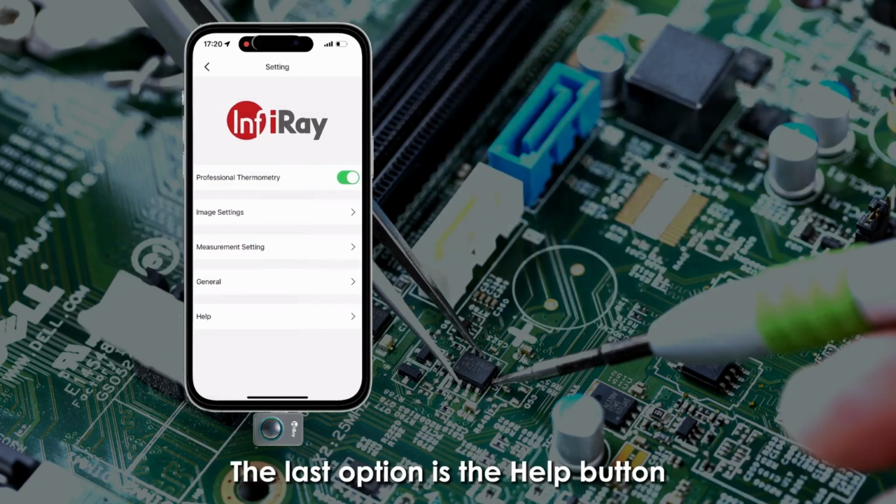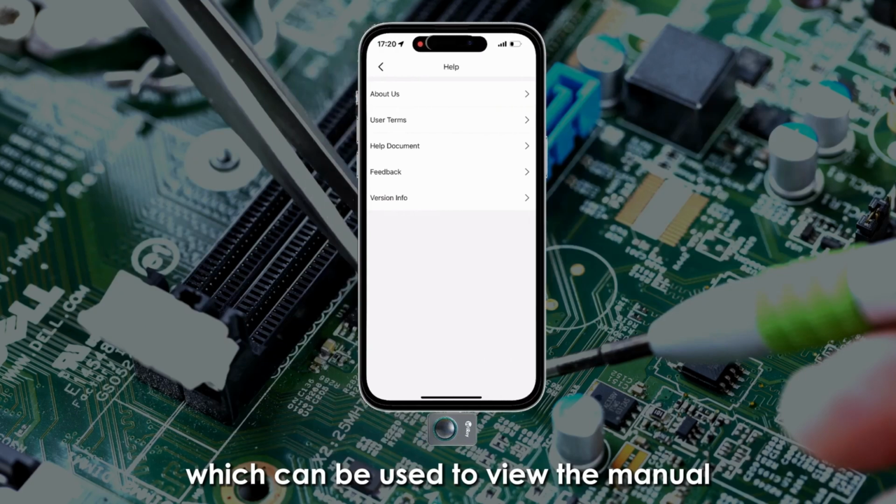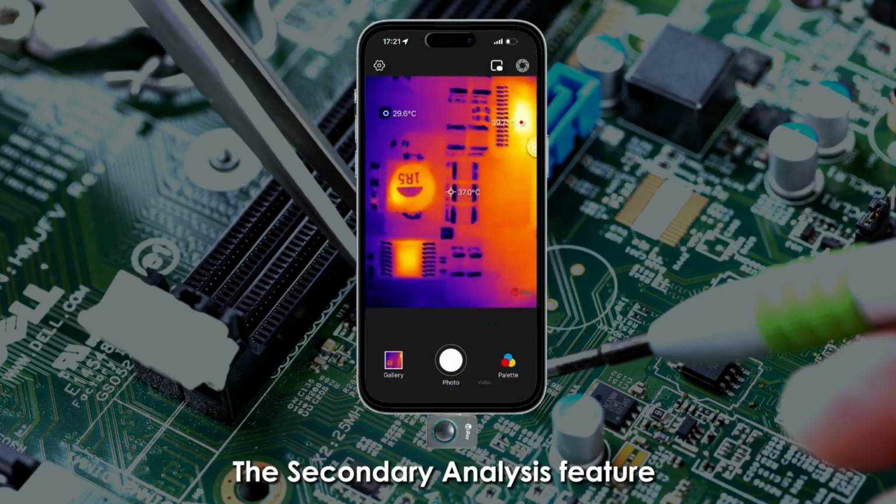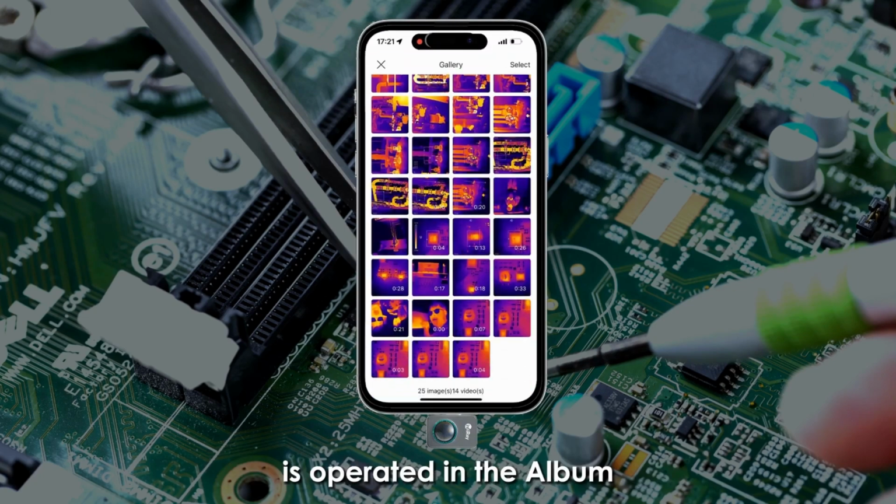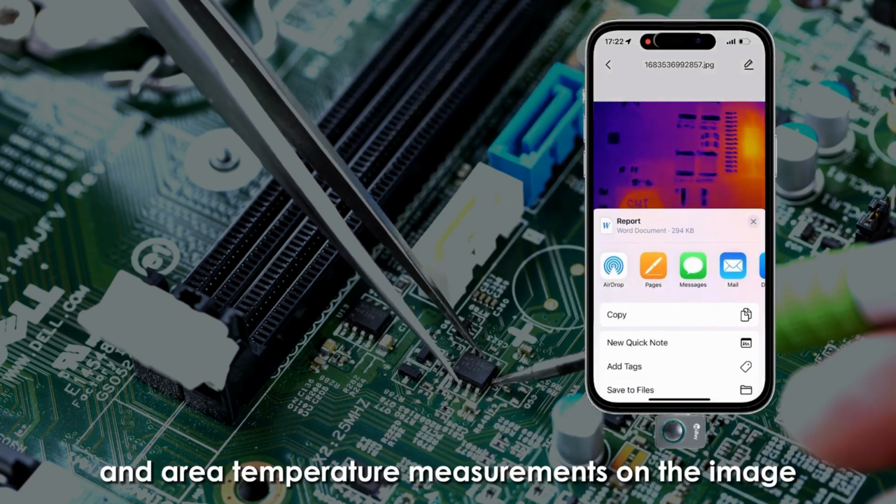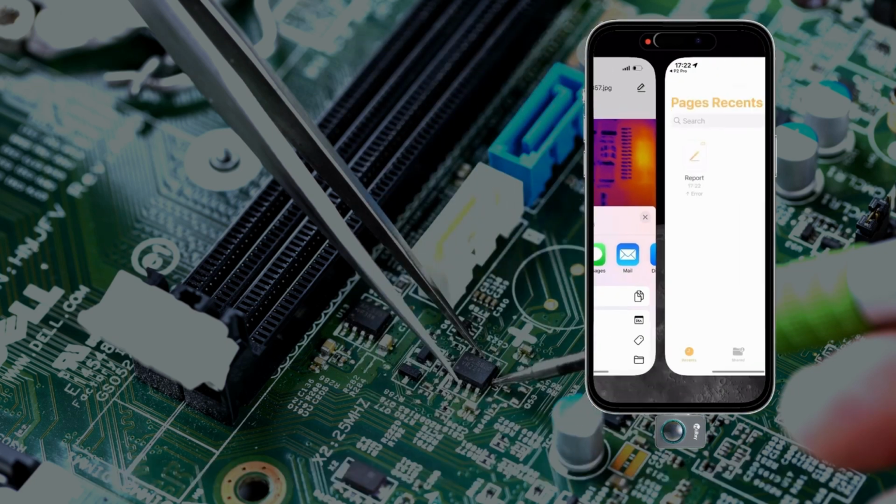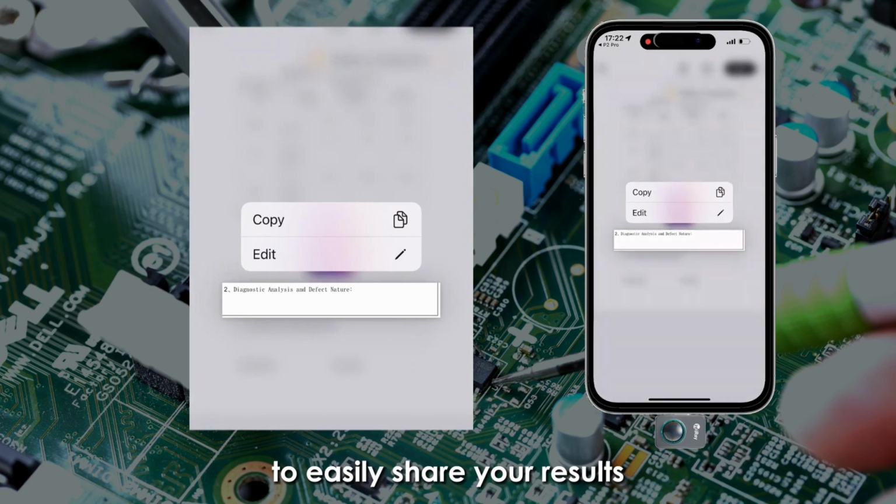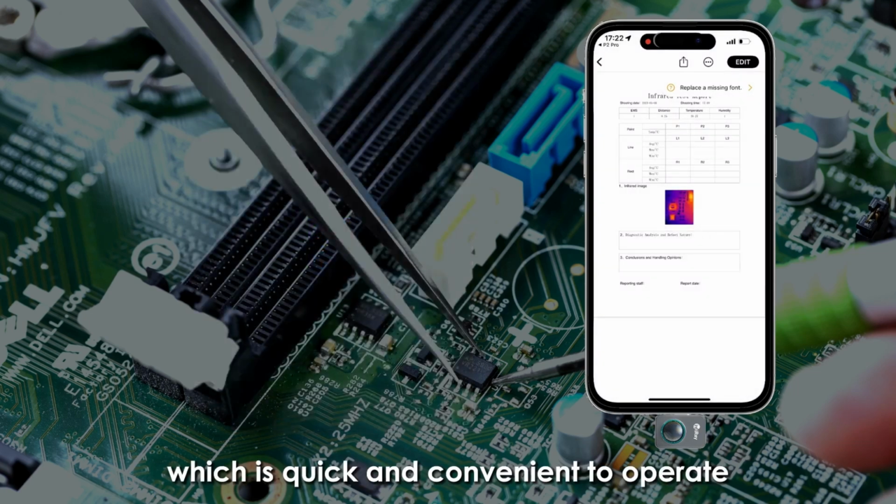The last option is the Help button, which can be used to view the manual and provide feedback on any issues. The secondary analysis feature is operated in the album. Open an infrared image in the album, and you can perform point, line, and area temperature measurements on the image. You can also modify the palette and generate a report with a single click to easily share your results, which is quick and convenient to operate.